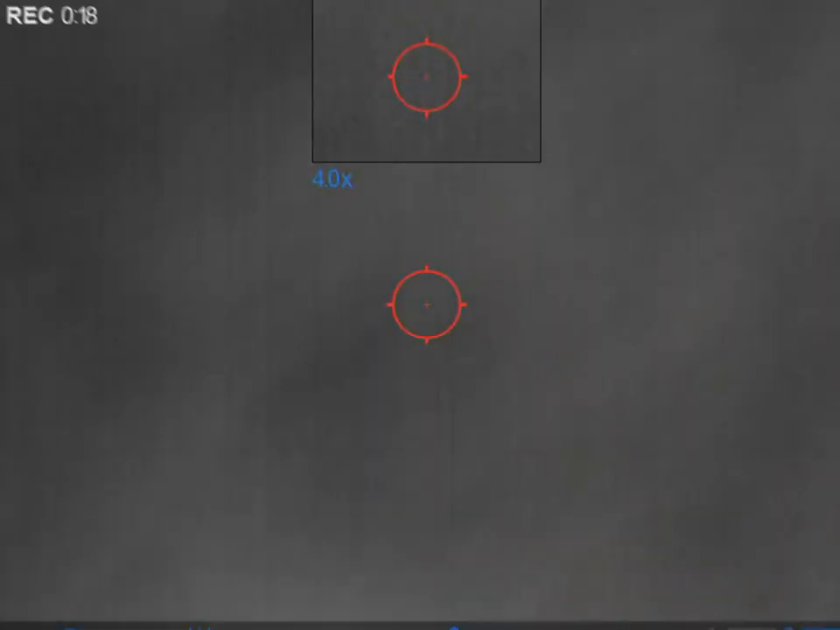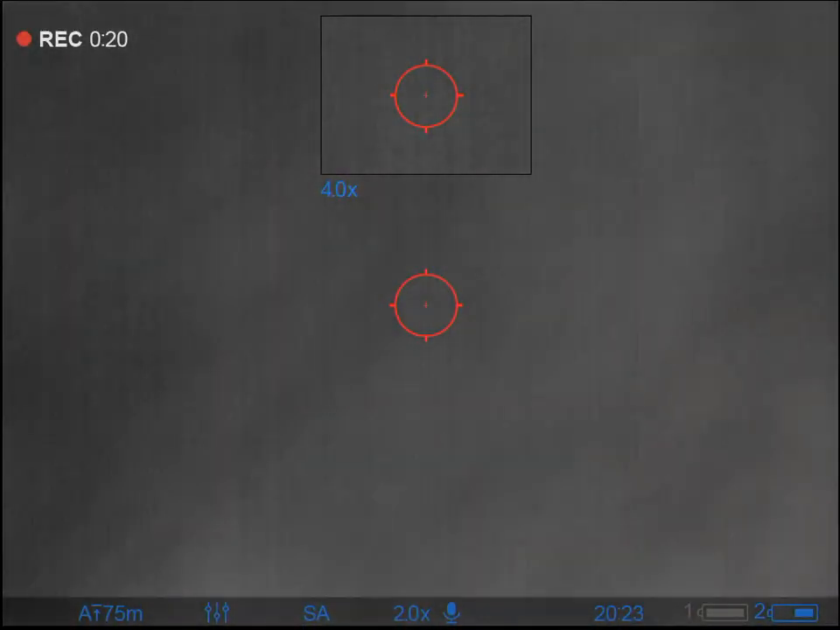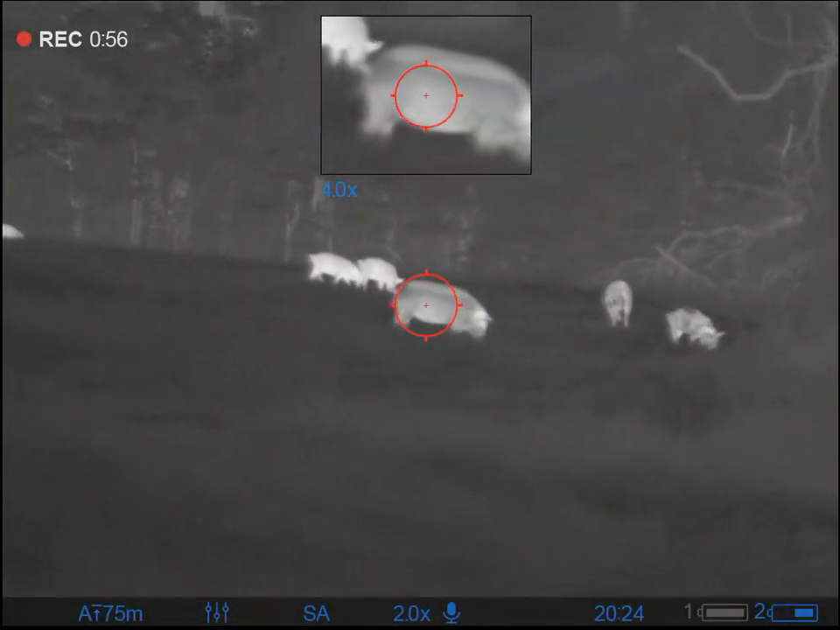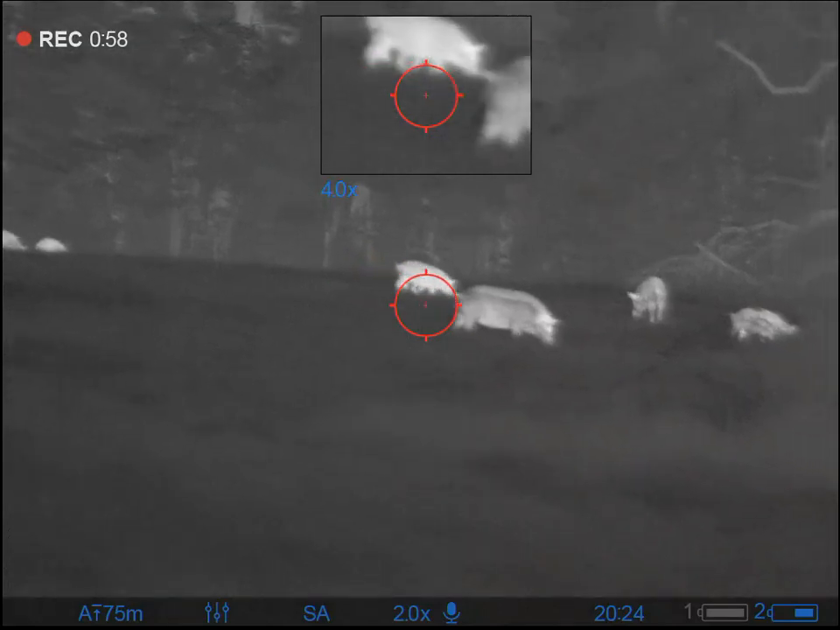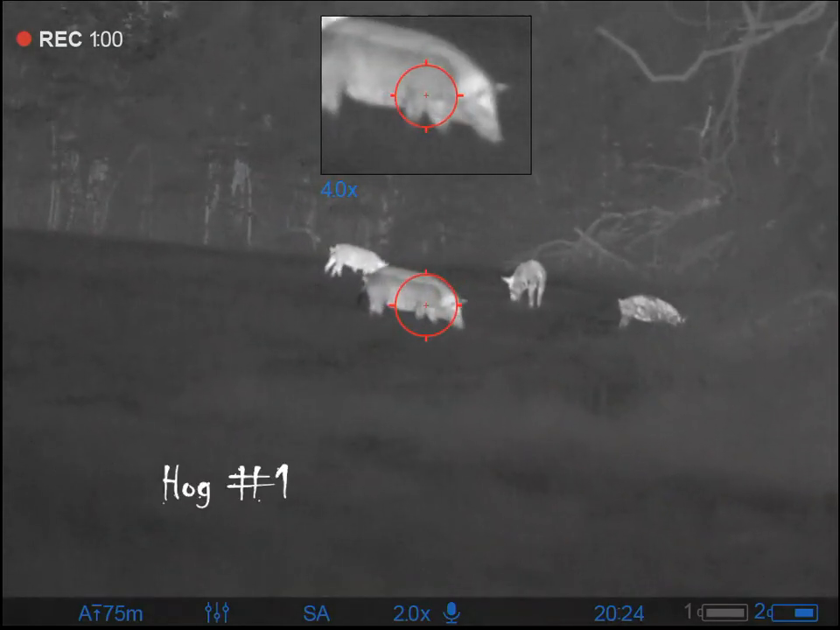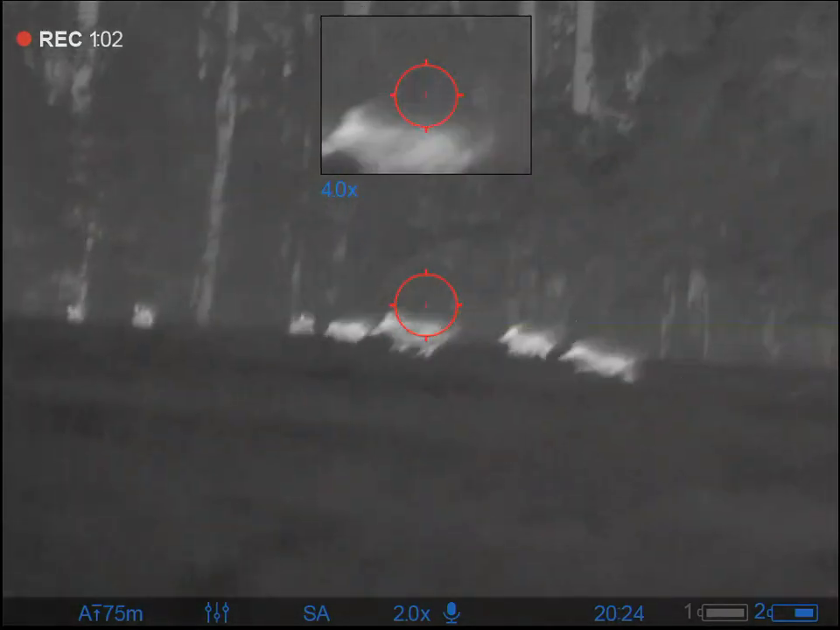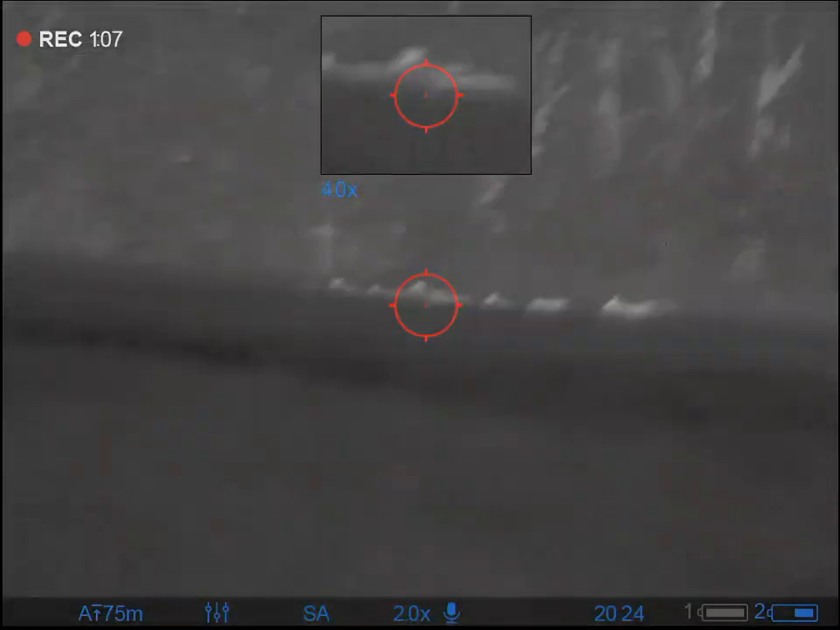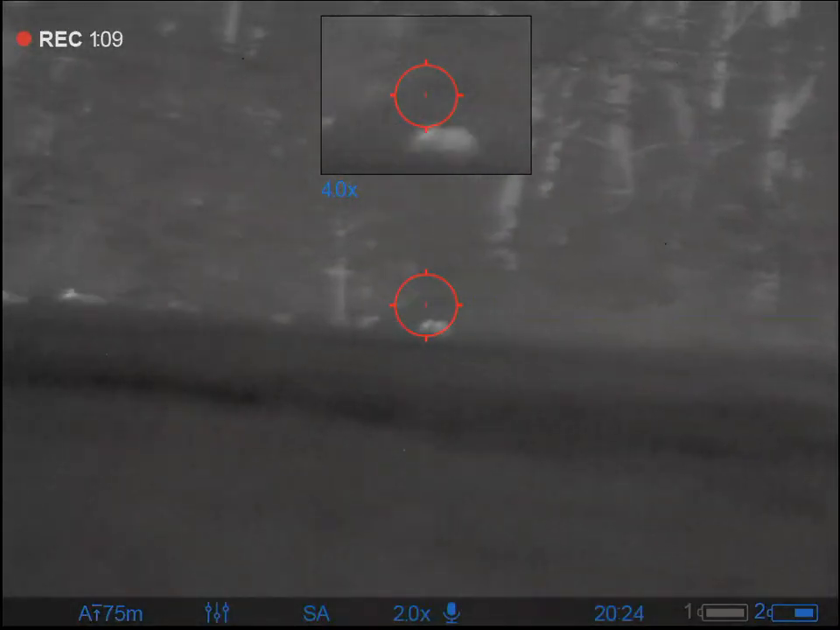This one is going to be offhand, so I'm a little bit perturbed at this point in time, and we're just going to go ahead and cut to the shooting, see how I did. I'm going to go after the big sow right here, and here we go. You pick up the running right there. At this point, I'm just spraying and praying.